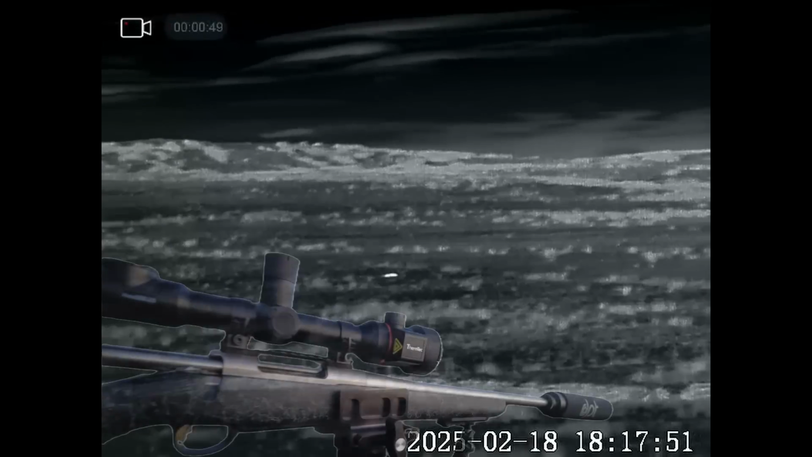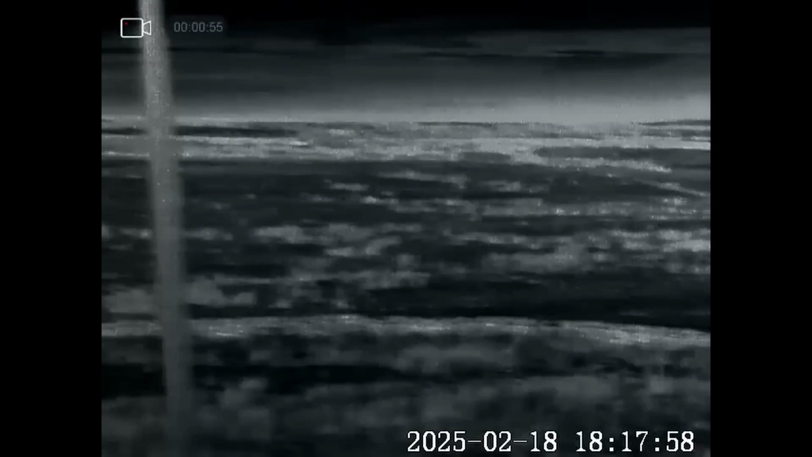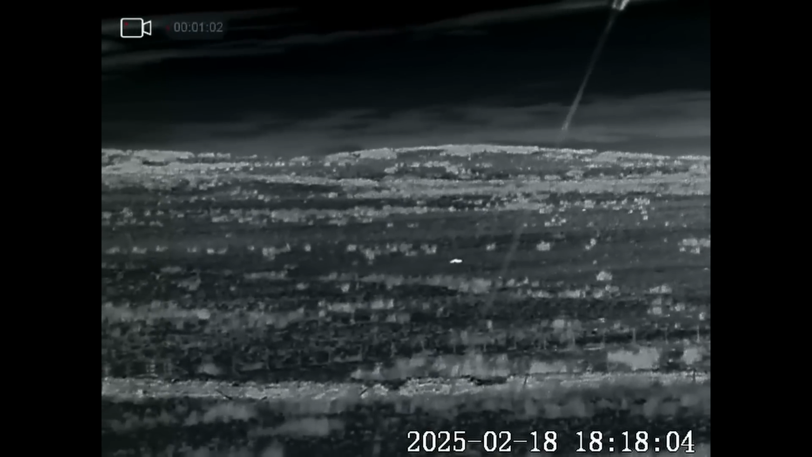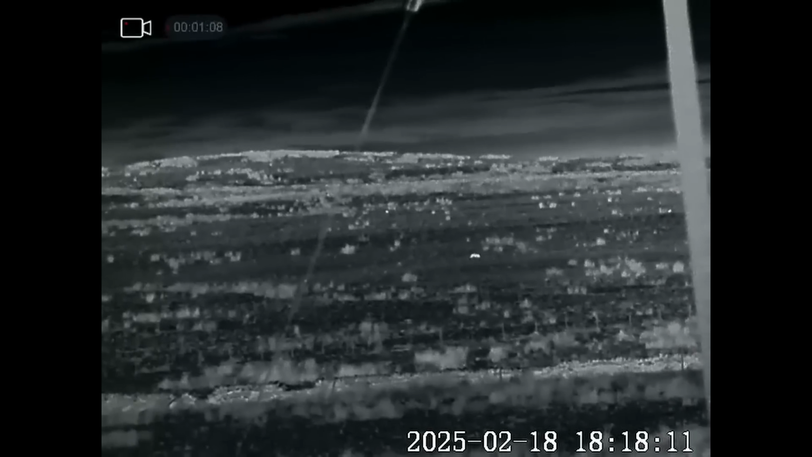Tonight I'm using the usual equipment. It's the Sako A7 243 stainless. I'm using Hornady 95 grain SSTs. The ThermTec Ares 2. That's the 650L, the one with the laser rangefinder. I'll put a full list of everything I'm using in the video description if you want to have a look at that.